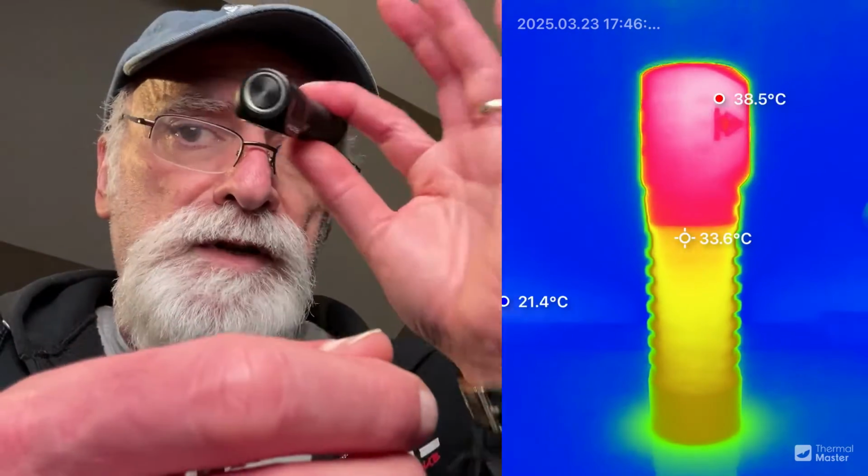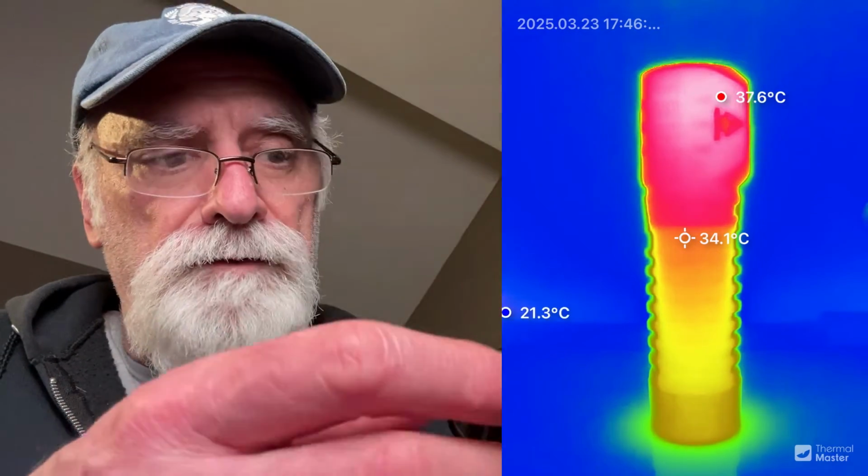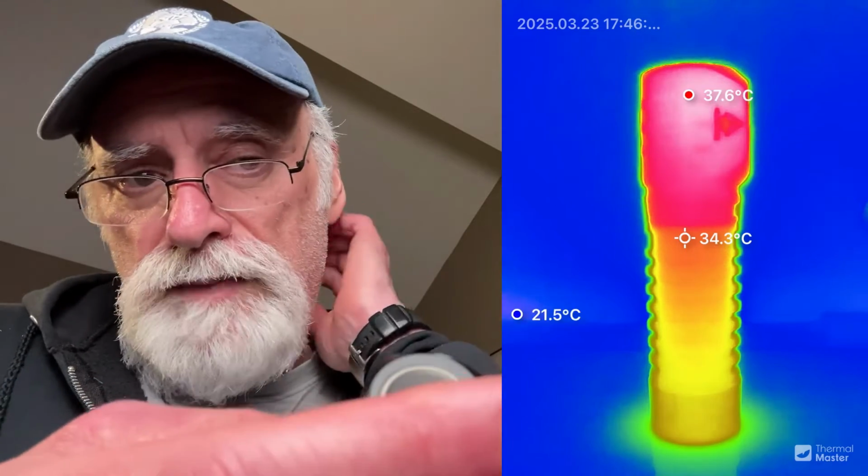You could probably also use the clip and just hook this up to the bottom of your baseball cap if you wanted to as well. Might be an easier way to do it. But yeah, overall, nice light.